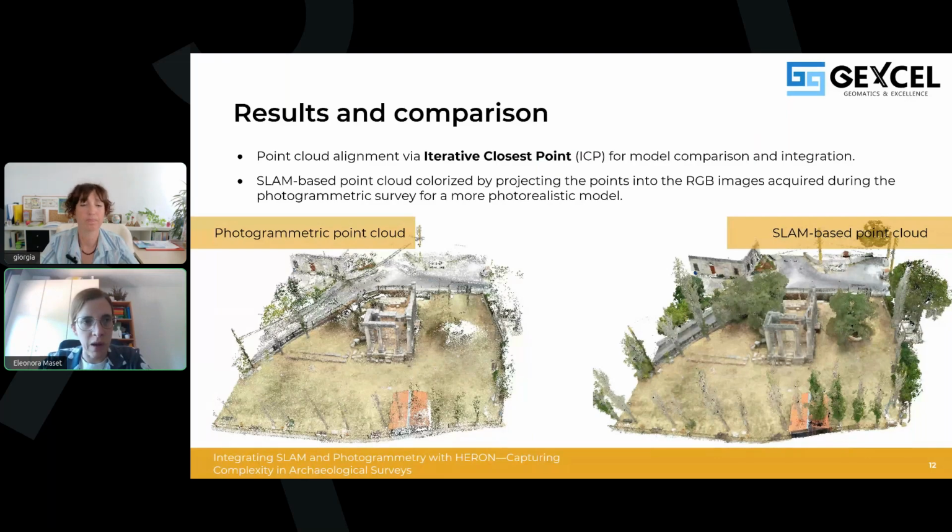So the point cloud that you can see here on the right has been colorized thanks to the UAV images. And then from these two results, we can for sure observe one of the main advantages of the SLAM-based system, that is a much more complete representation of the scene. Here we can see reconstructed also the trees, power lines, and everything in the site.